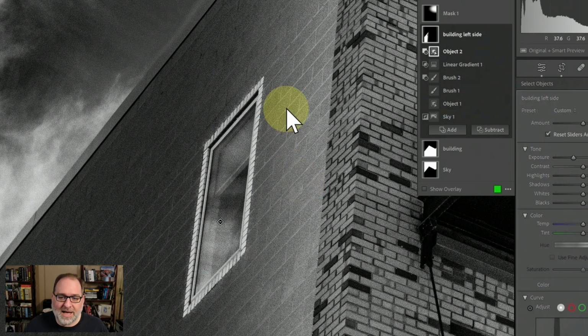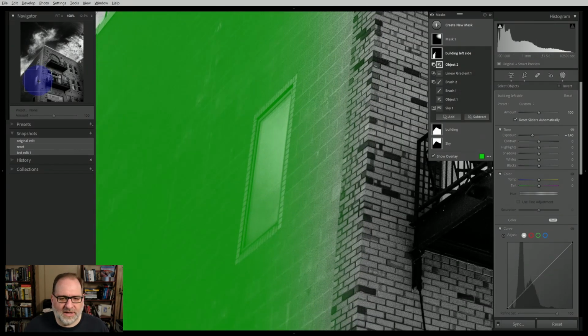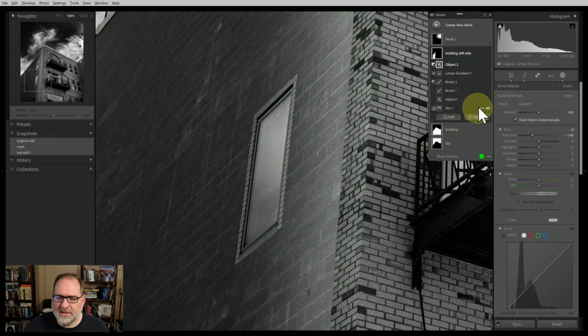It did a pretty good job of highlighting the window. If I turn on the overlay, we can see the green appear, and look at that. It did a really good job of actually highlighting where I did not want this mask to apply, which is on this window. Now let's scroll down to the next window, and let's do the same thing again. I'll turn off the overlay. We'll select subtract, object,